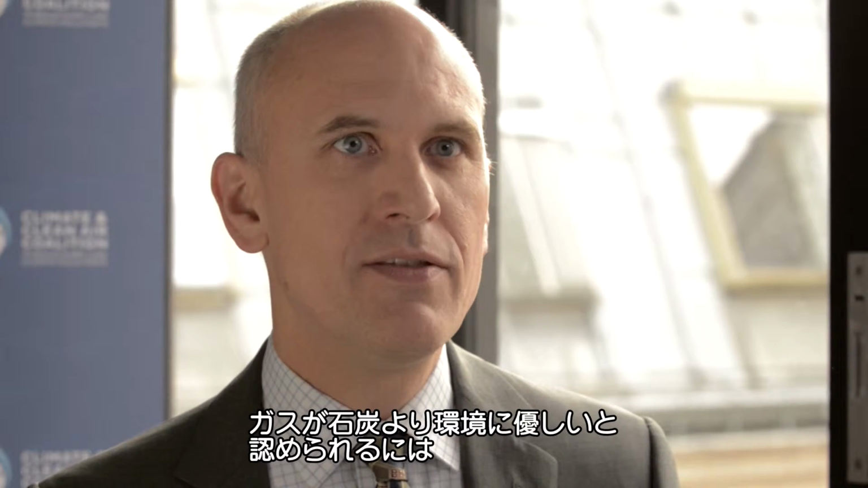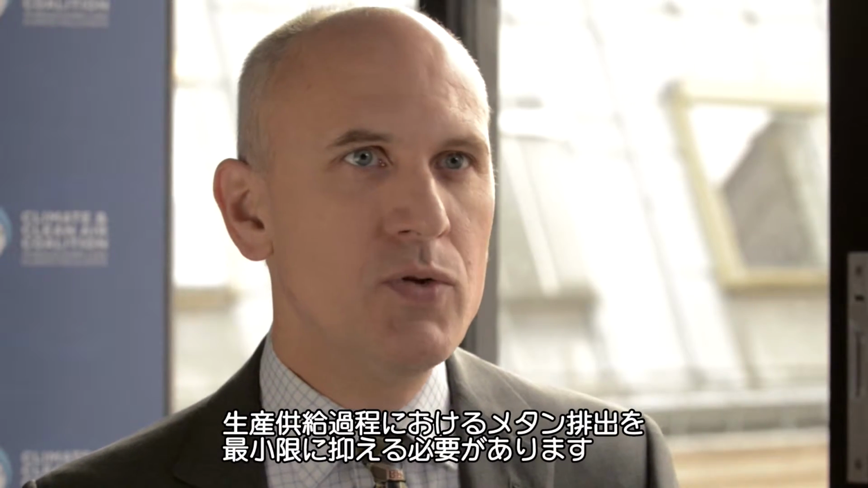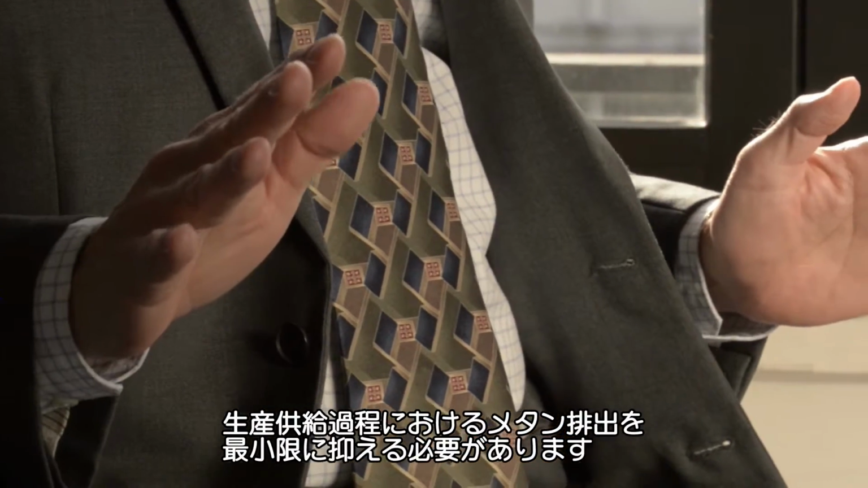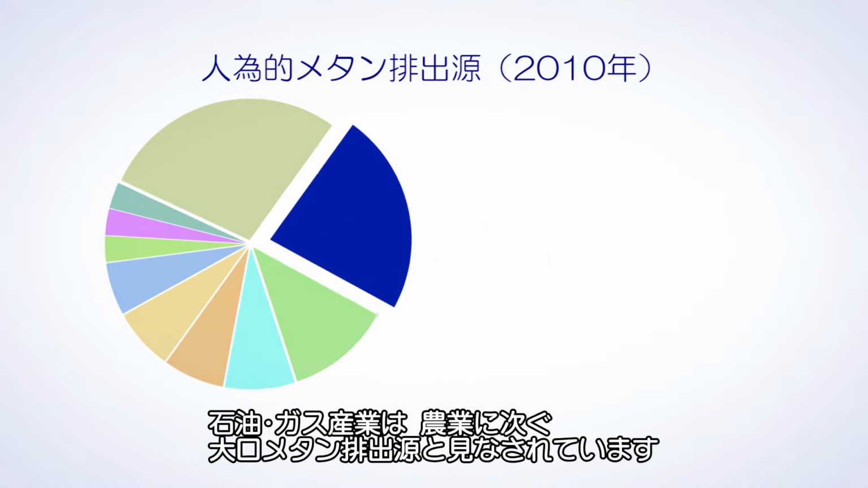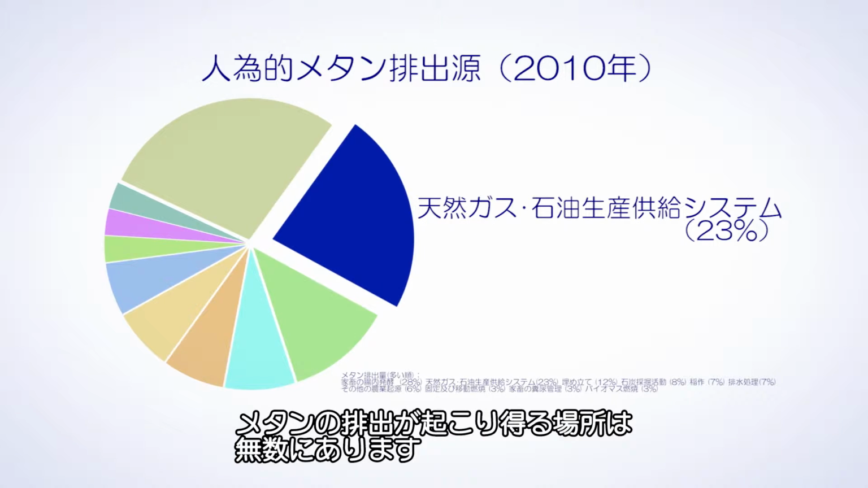In order for gas to be widely accepted as more climate-friendly than coal, companies producing, processing, and transporting gas need to ensure that methane leaks are kept to a minimum. Unfortunately, the oil and gas sector is generally considered to be the largest man-made emitter of methane after agriculture. There are potentially thousands of points in a field or plant where emissions could occur.